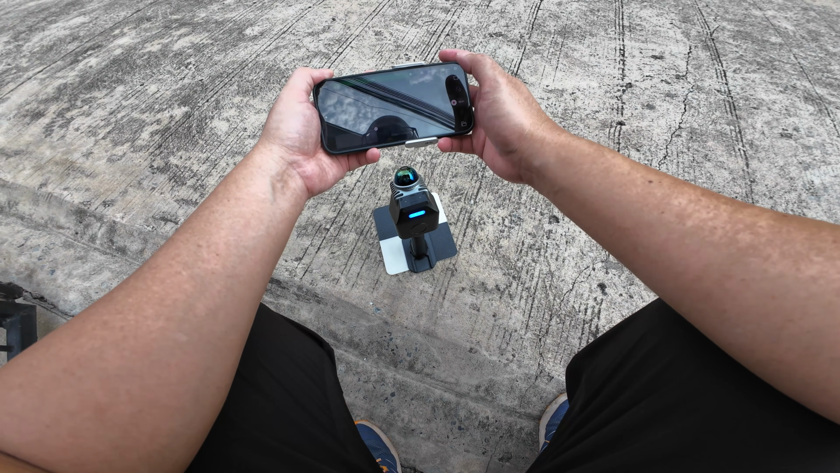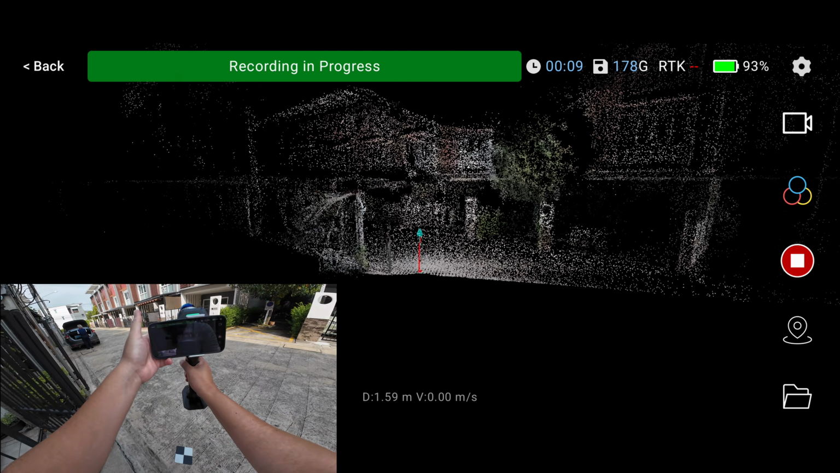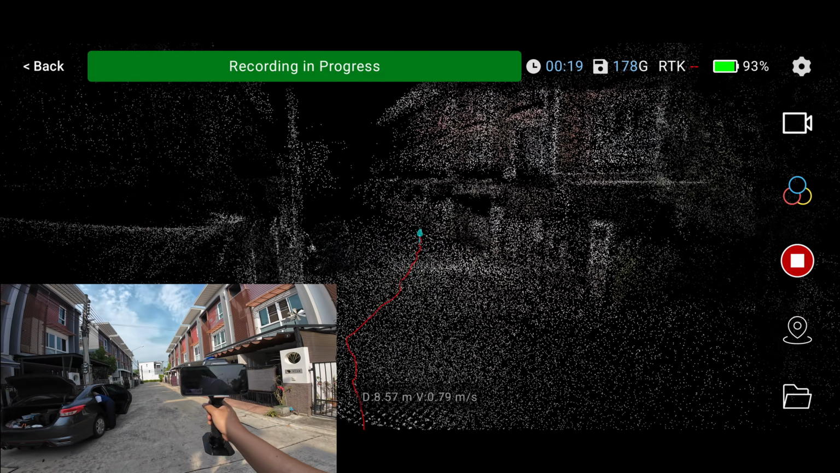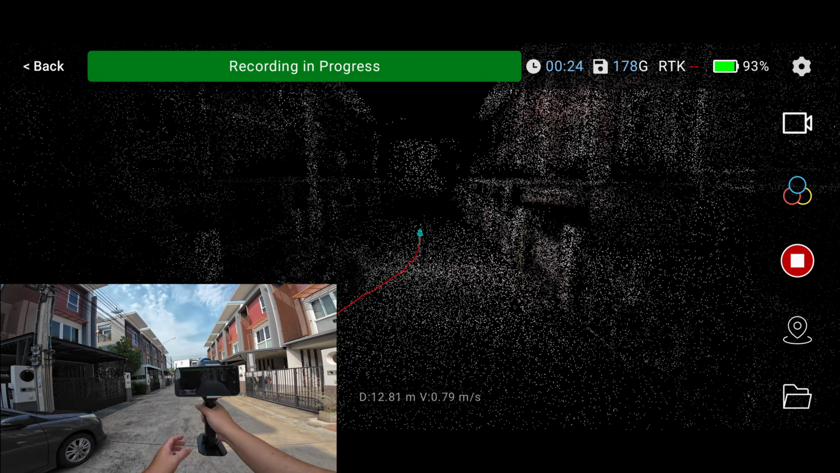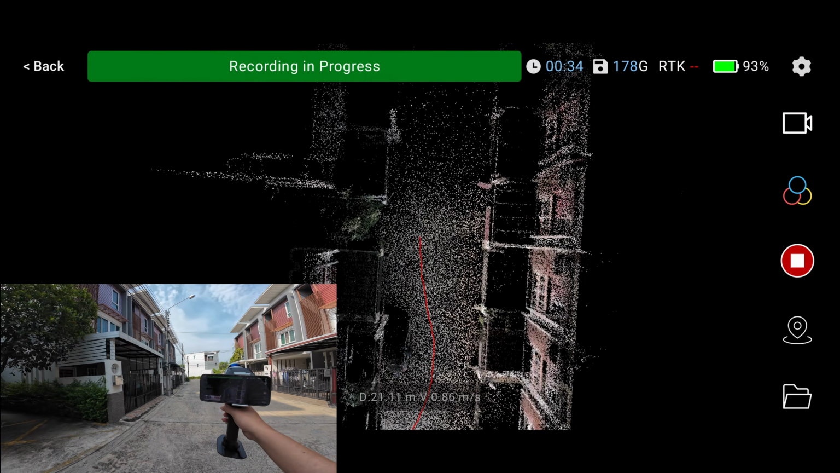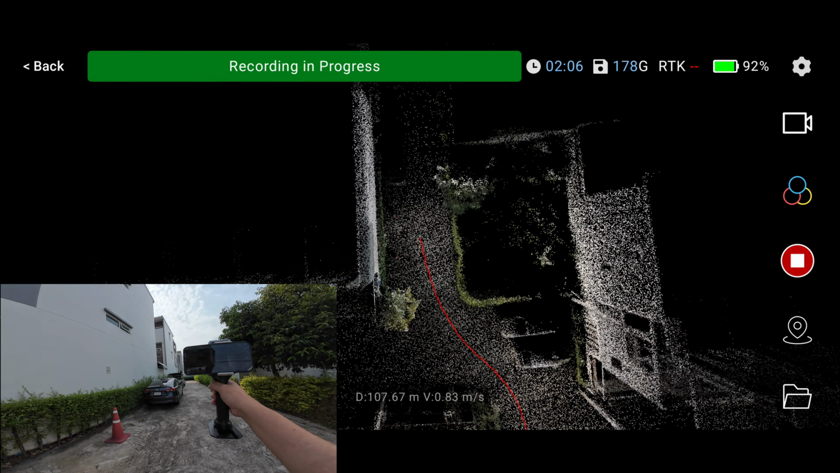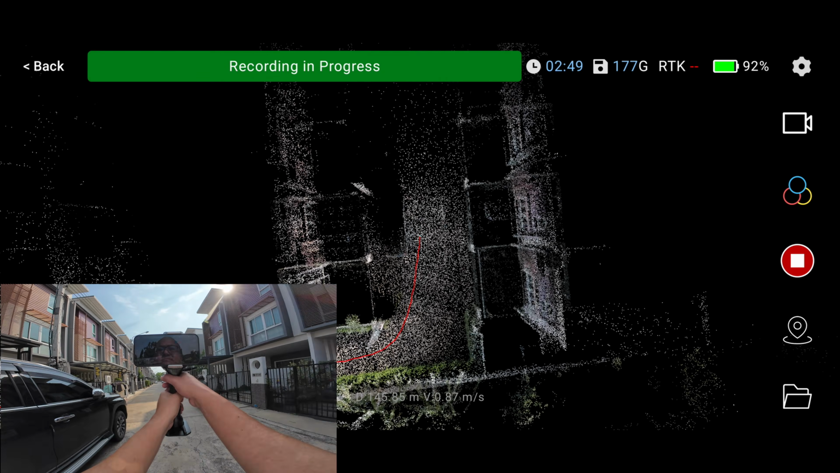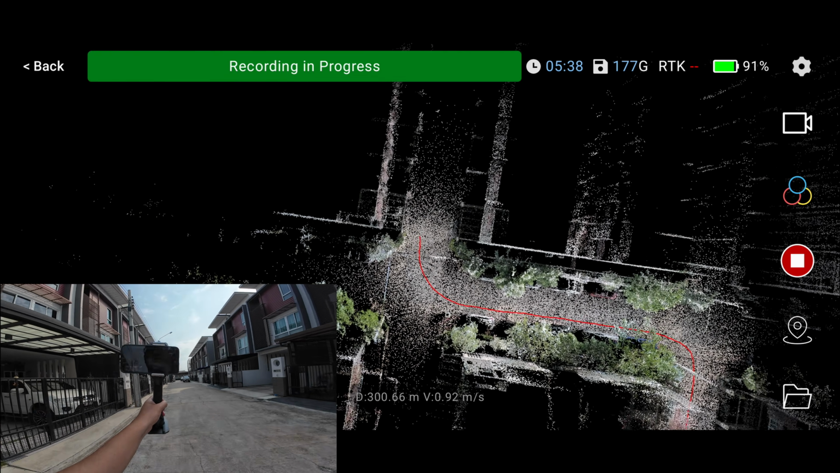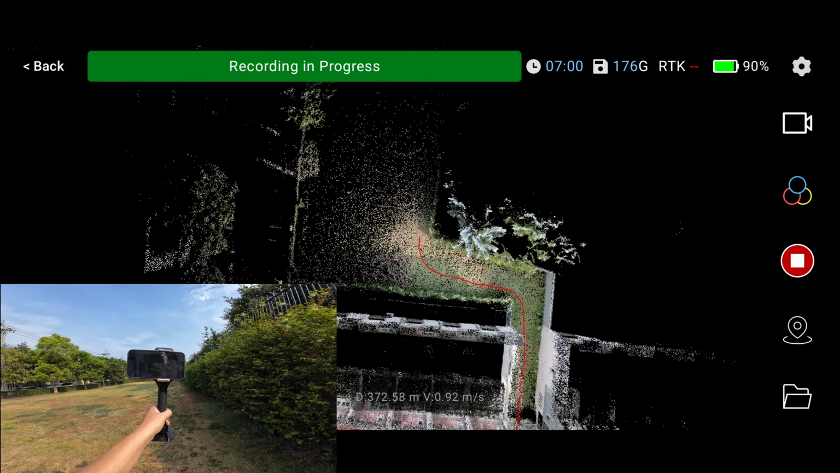Next, let's move on to the SHARE C1. The SHARE C1 is noticeably lighter than the SHARE S20, and you can really feel the difference when holding it, especially during longer scans. In my previous video, when I tested floor-to-floor levels, the SHARE S20 showed less accuracy error compared to the SHARE C1. Let's see how the C1 performs in this test.